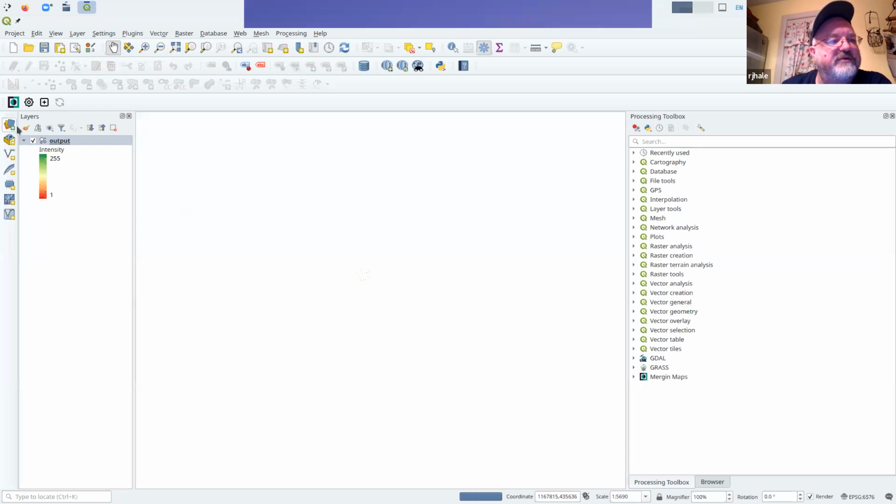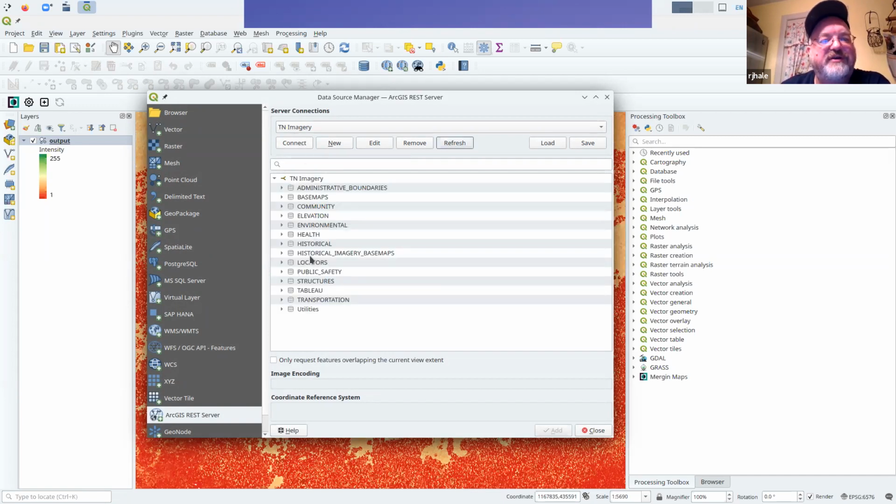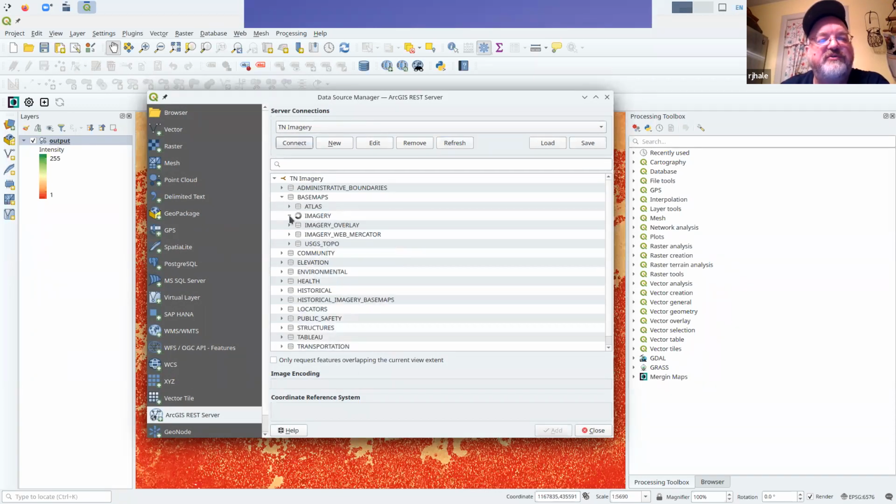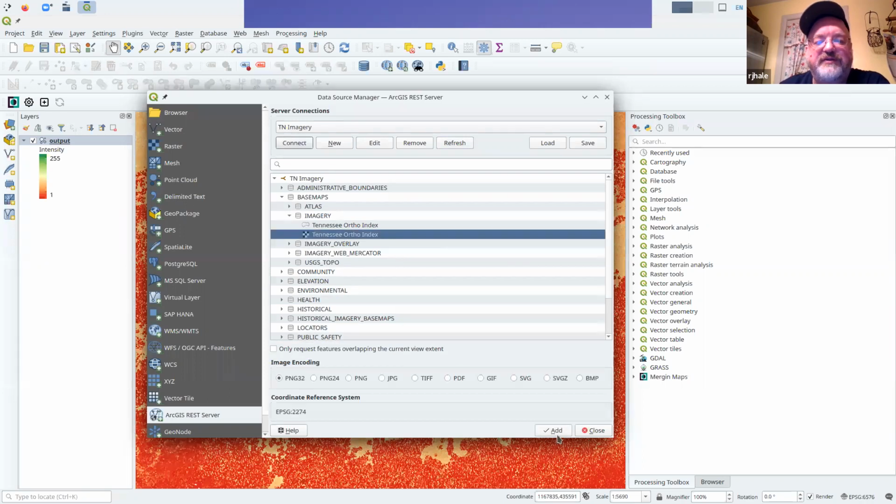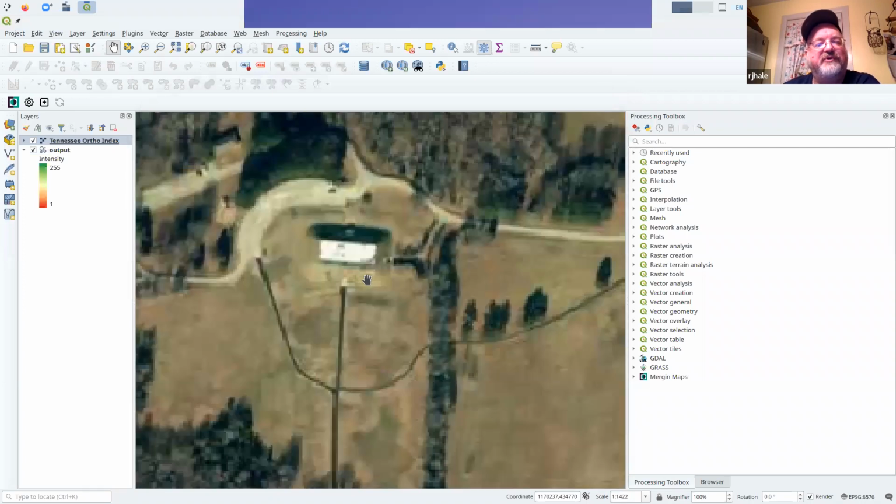If I wanted to, Tennessee publishes their data through a REST server, through ArcGIS server. I can connect to the imagery and just for fun, take a look at base maps, imagery, the Tennessee Ortho Index. So if I pull all that in, that's going to give me an idea of what I'm looking at.